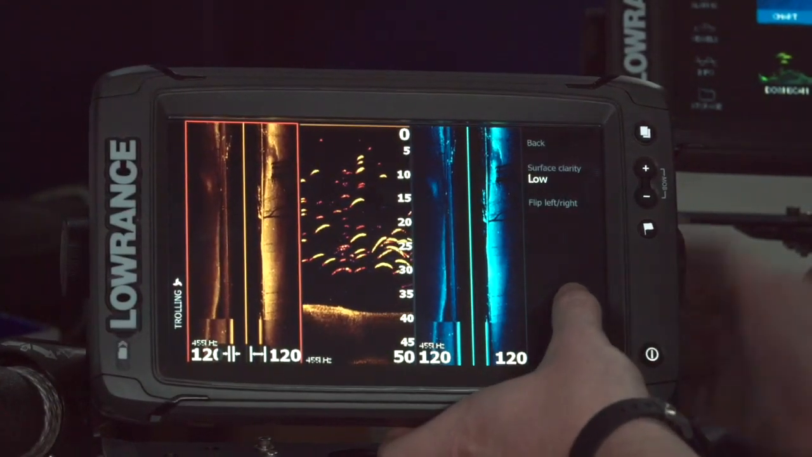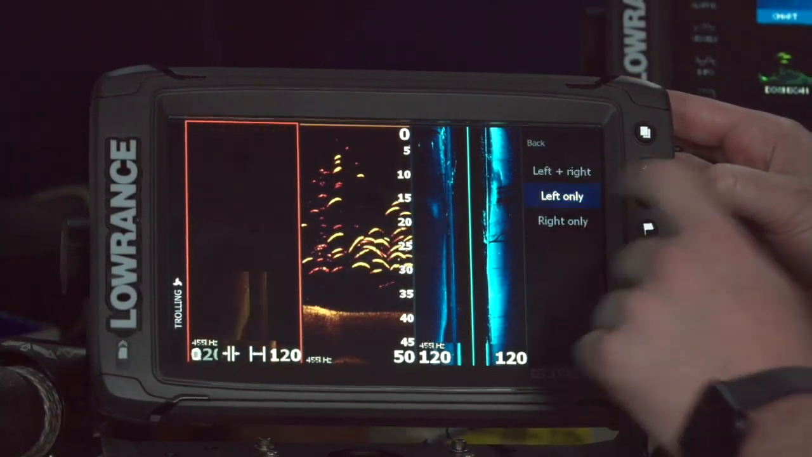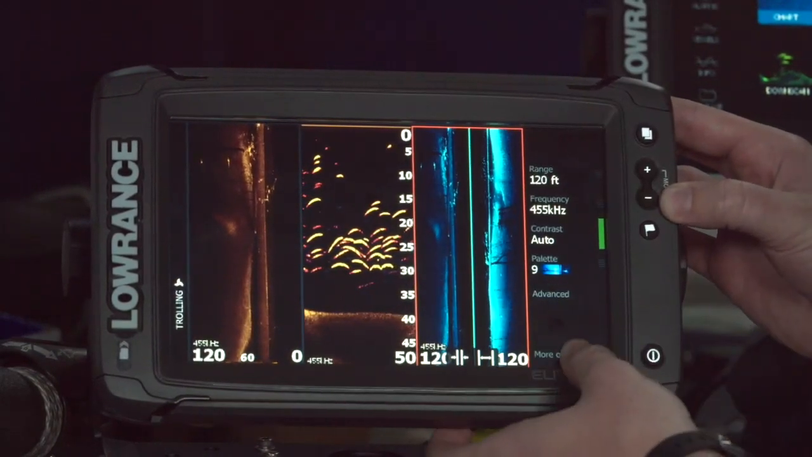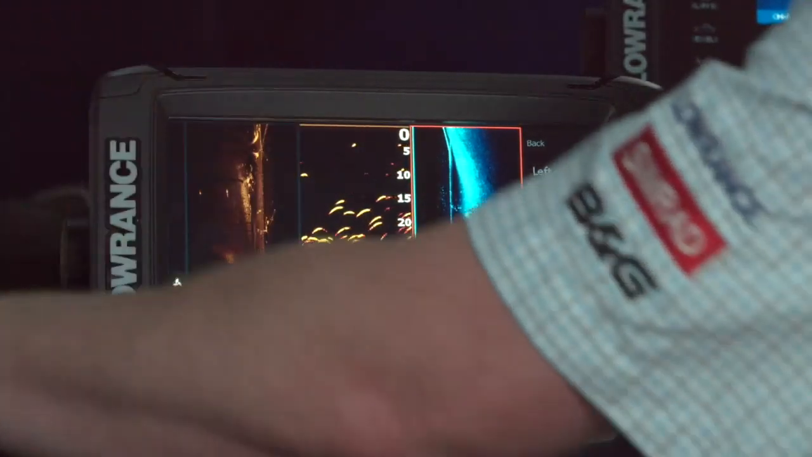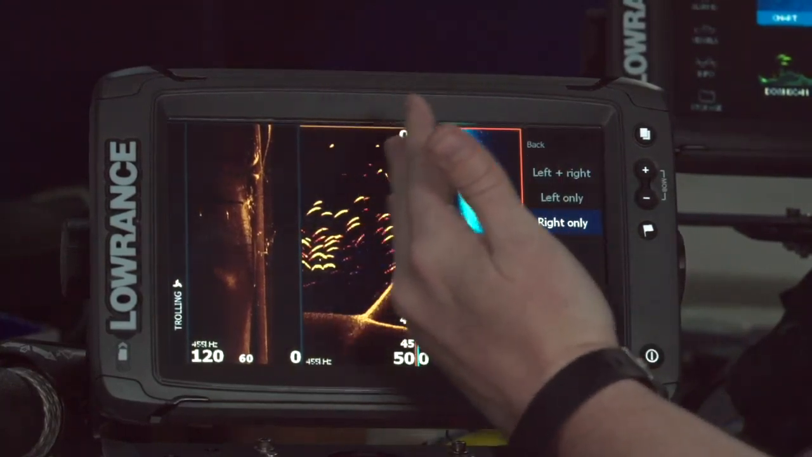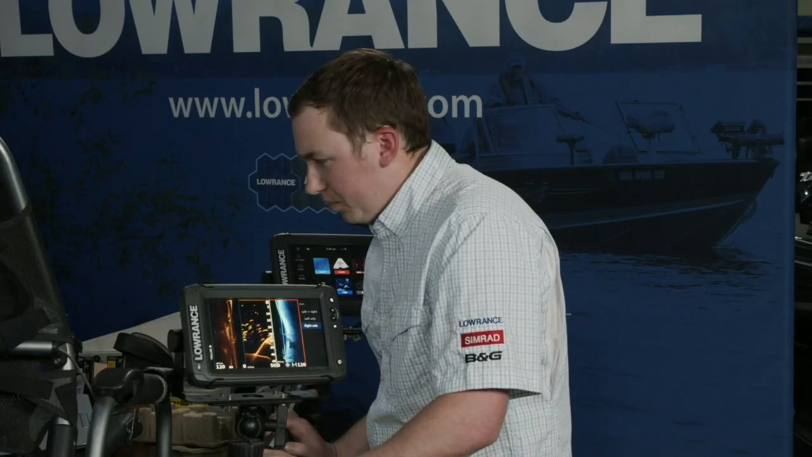So I can come into more options, and I can change my view to left only on this side, and then I can highlight my panel on my right, and I can change that to right only. So now this panel has all of my side scan to my left. I have my down scan with fish reveal in the center, and then on this panel I have all my side scan to the right.